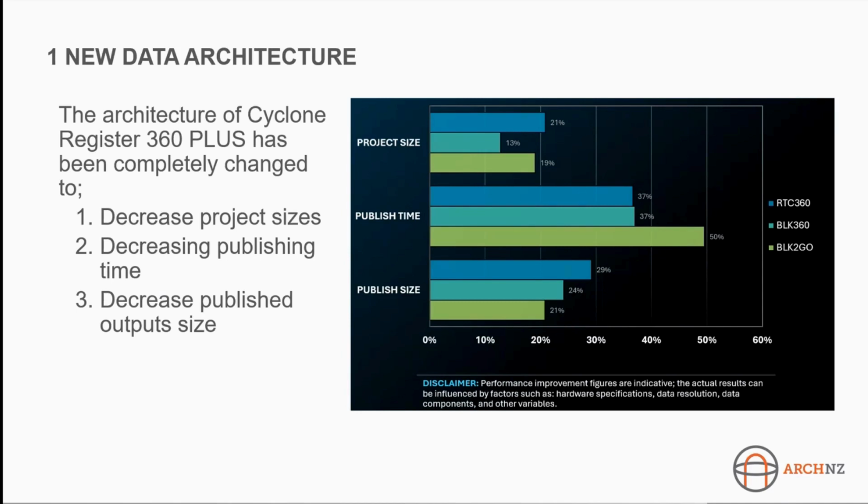You can expect different variations for the BLK2GO or the RTC, so looking at 37% for the RTC versus the 50% for the BLK2GO with the publishing times. But quite significant changes across the board. For RTC data, for the published sizes, you can see a 30% decrease in the sizes of outputs. This is pretty amazing and will make your lives a lot easier in terms of storing the vast amounts of data created from reality capture.